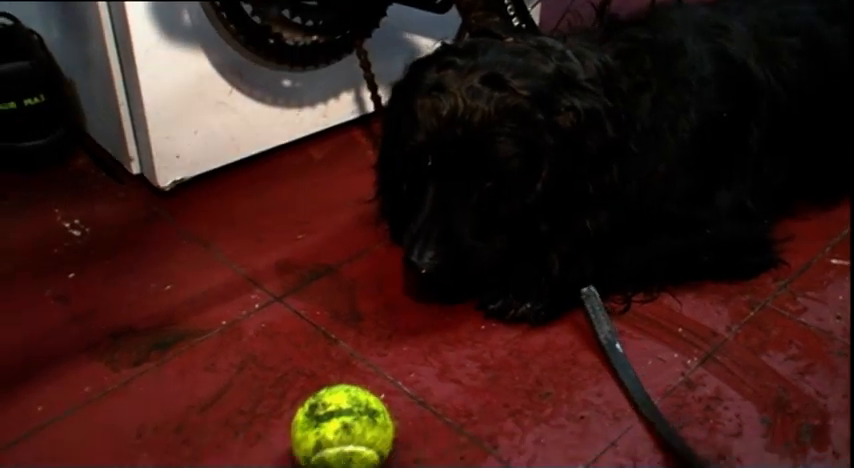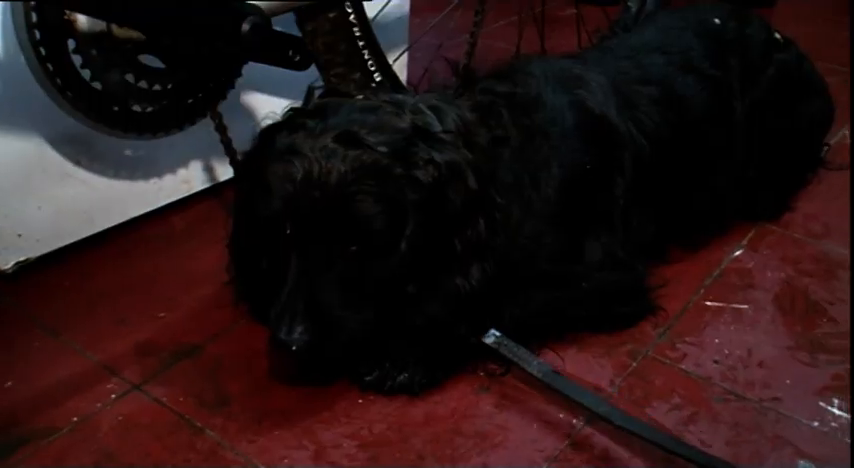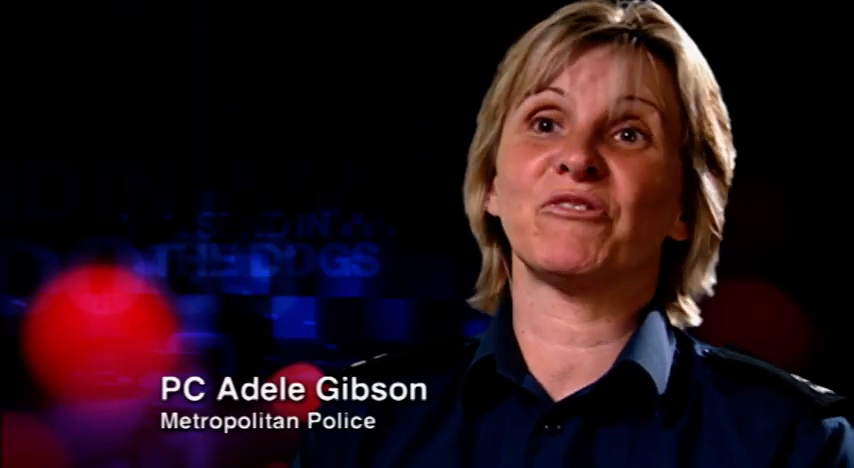I'm not saying there's drugs in there, but there's probably cash, and he's a cash dog as well. So that's why I've rewarded him. Diesel's reward for a find is a tennis ball, his very own. Diesel goes out to work, and every day's a big game. He doesn't realise he's even working.